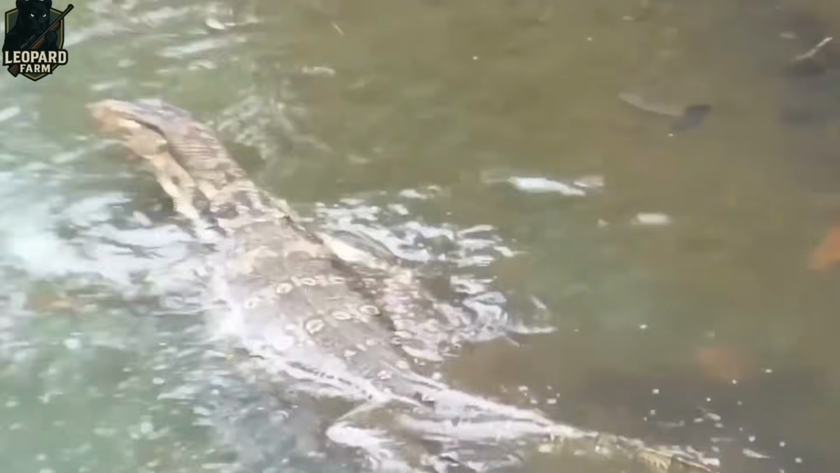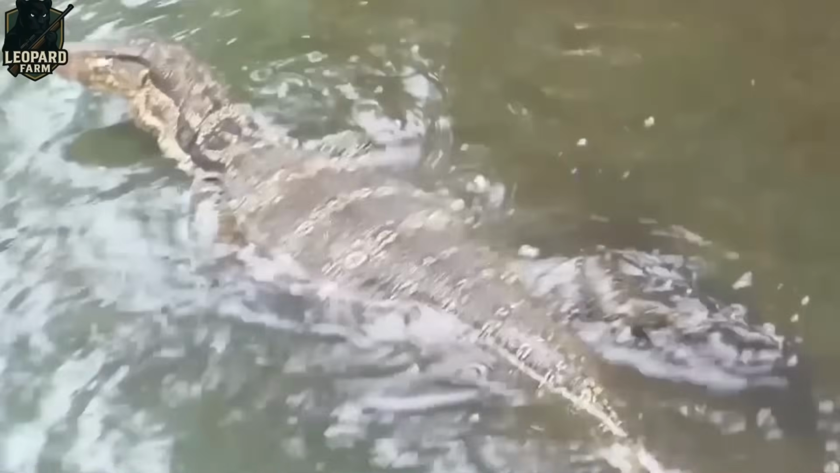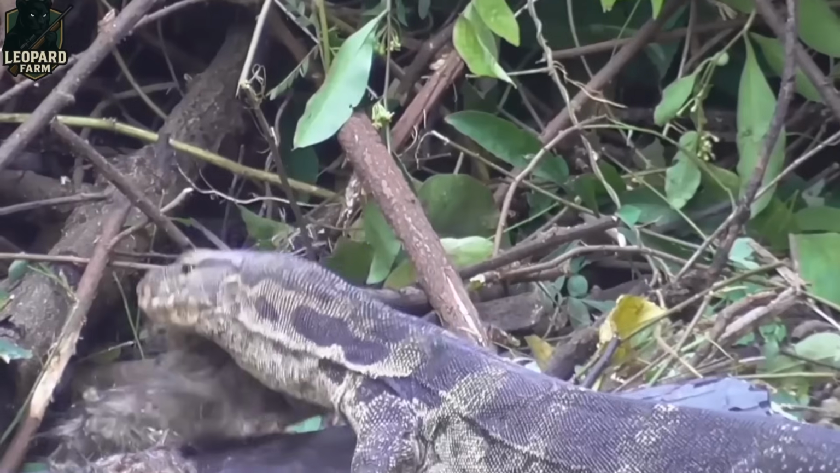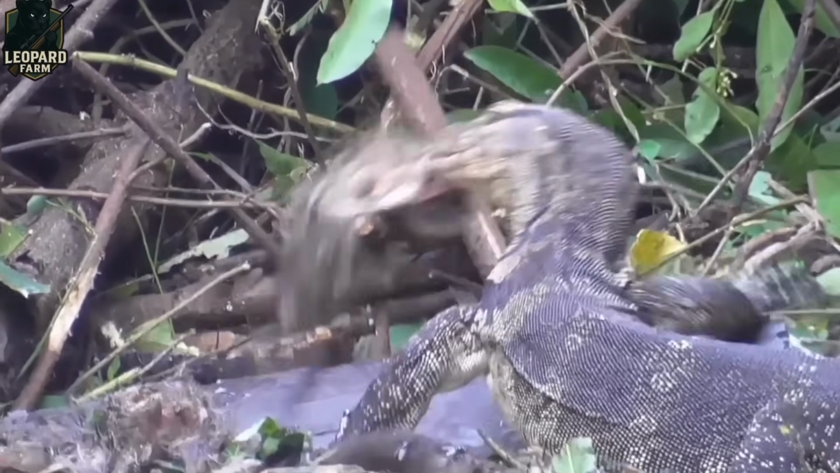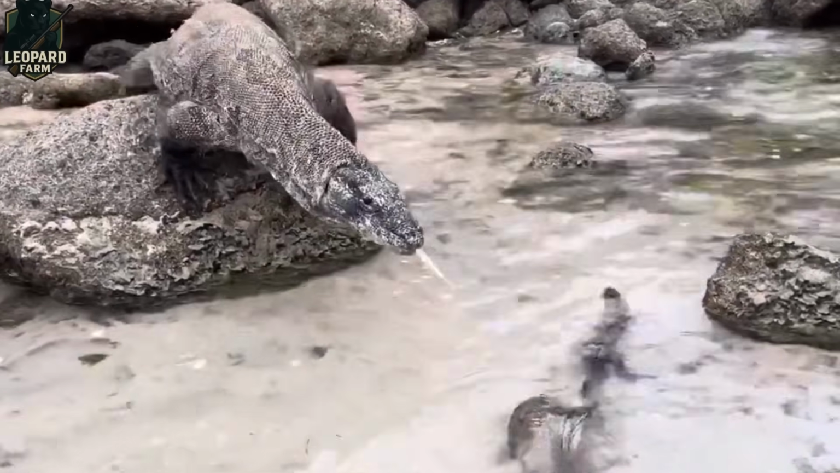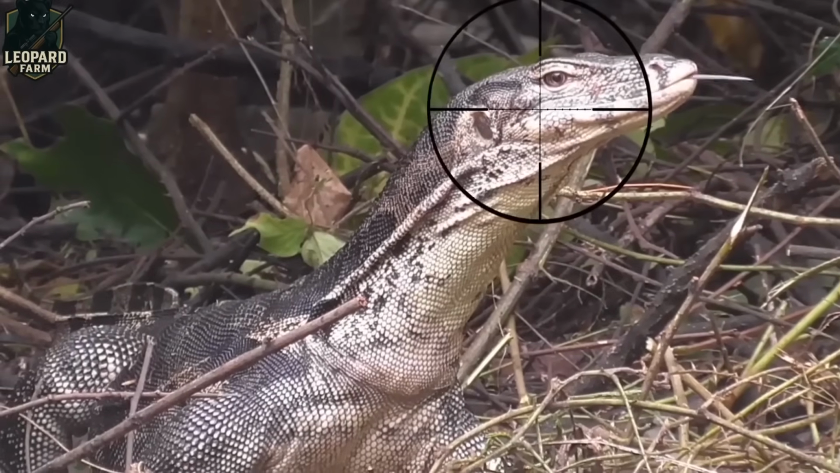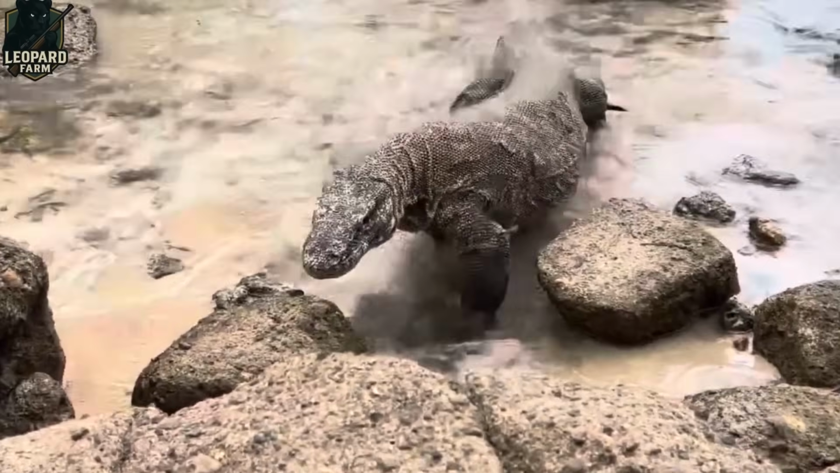As a protected species, Komodo dragons are subject to strict hunting regulations to keep their populations thriving. Hunters must secure special permits and adhere to a tight quota, with only 15% of the population allowed to be culled each season. Breaking these rules risks harsh consequences, from license revocation to hefty fines.